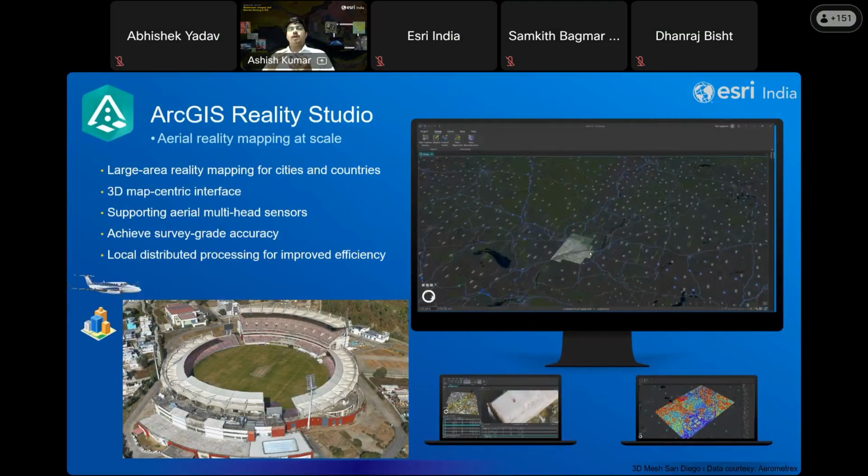So now I would like to talk about the ArcGIS Reality Studio. It is Esri's scalable reality mapping solution designed for processing large volumes of aerial imagery or satellite imagery, creating highly accurate 3D geospatial products at city, regional, and national scales. Another major advantage is its ability to deliver survey grade accuracy, making it suitable for applications that require precise measurements and high quality spatial data.